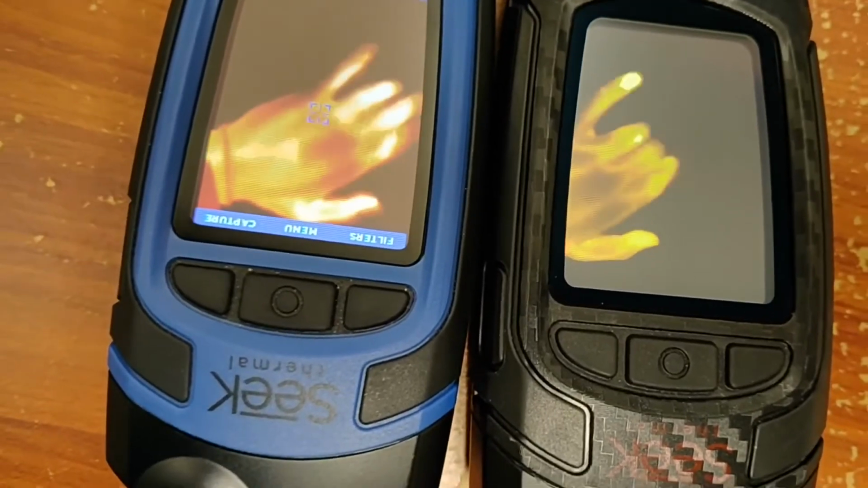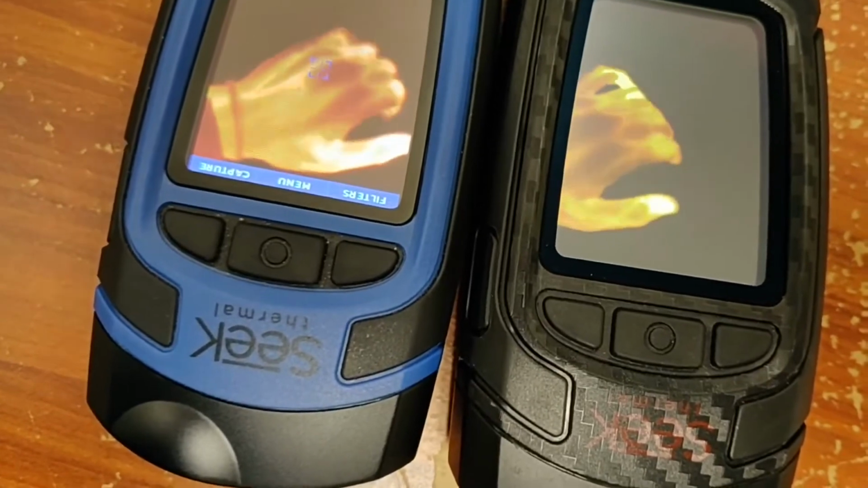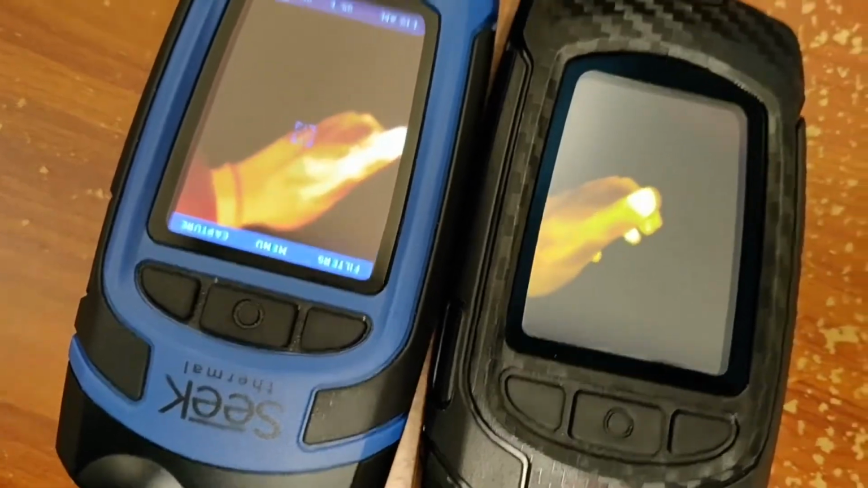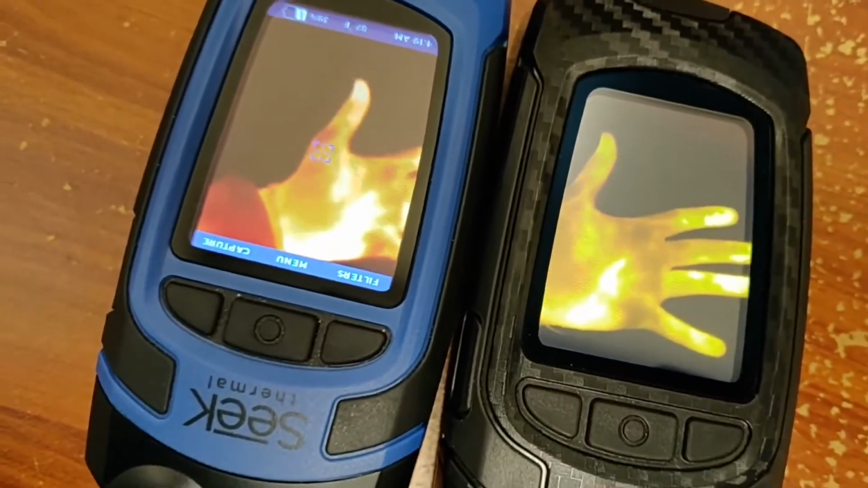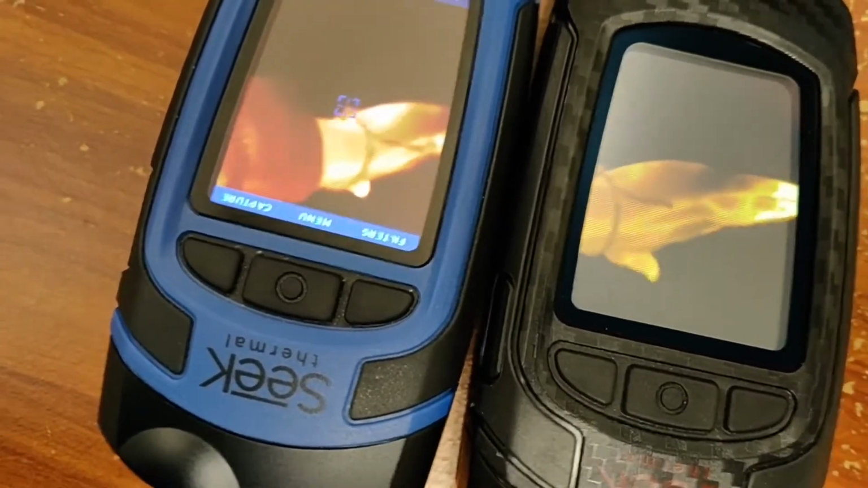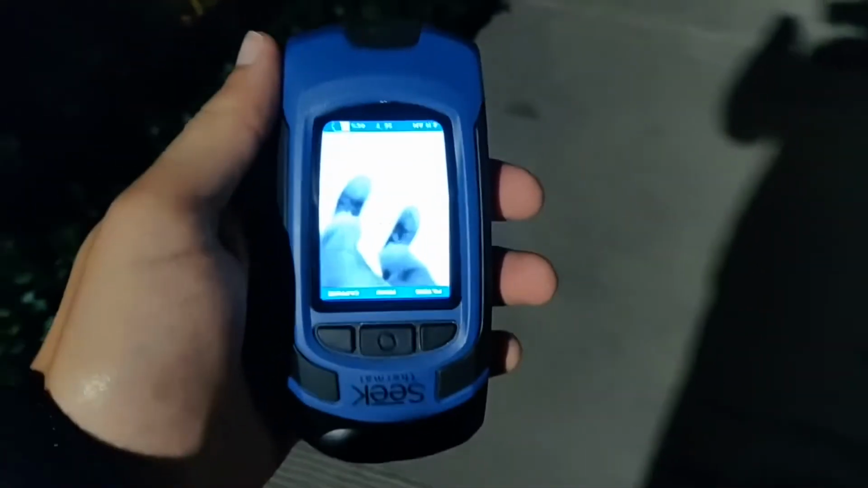As well as looking at the refresh rate here, it's much more evident that there's less blurring and a much more clear picture on the Pro version than the Thermal, with its higher 30 Hz refresh rate versus the Seek Thermal's around 9 Hz refresh rate. Keep in mind though that this is because this is the fast frame version of the Pro, where regular versions of the Pro will not have this higher 30 Hz refresh rate. And in order to tell if yours has this, you have to look and see if it has that white double F emblem on the top left of the device.